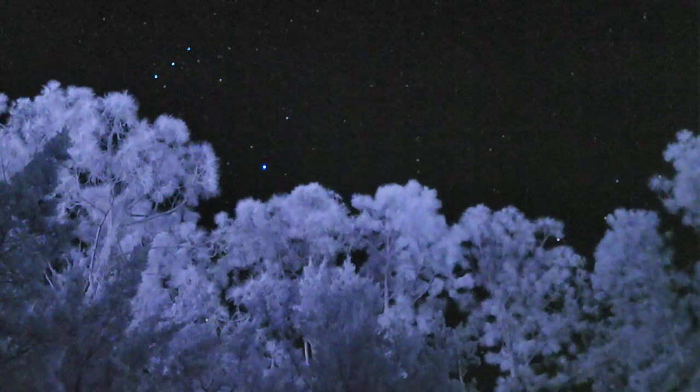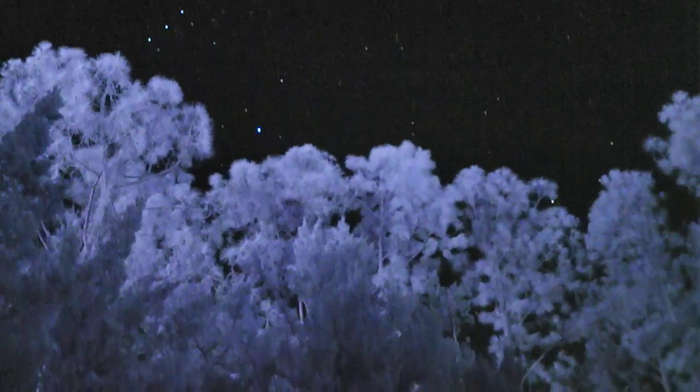Here, actually, I got one of those astrology apps on my phone. It'll tell us what it is. Oh, cool. Yeah, point the phone at it. It'll tell you what you're looking at. I don't see red though. It's just much brighter than the surrounding stars.